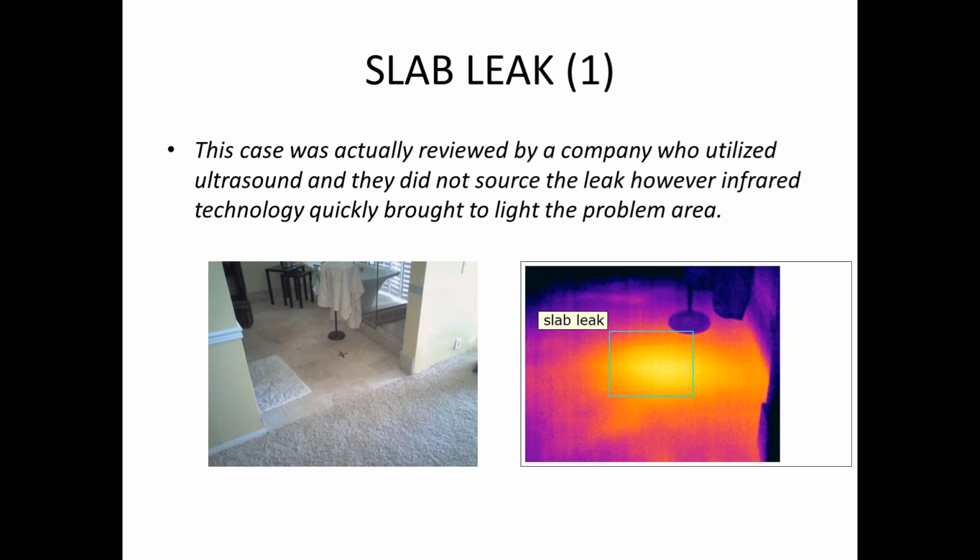Unfortunately, plumbers are not always the best people when it comes to leaks because they know nothing about windows or doors and flashings and roofs. We'll talk about some of those cases, but usually those guys use ultrasound equipment, which is typically effective in finding leaks. In this particular case, they were not able to, and so we used the infrared camera.